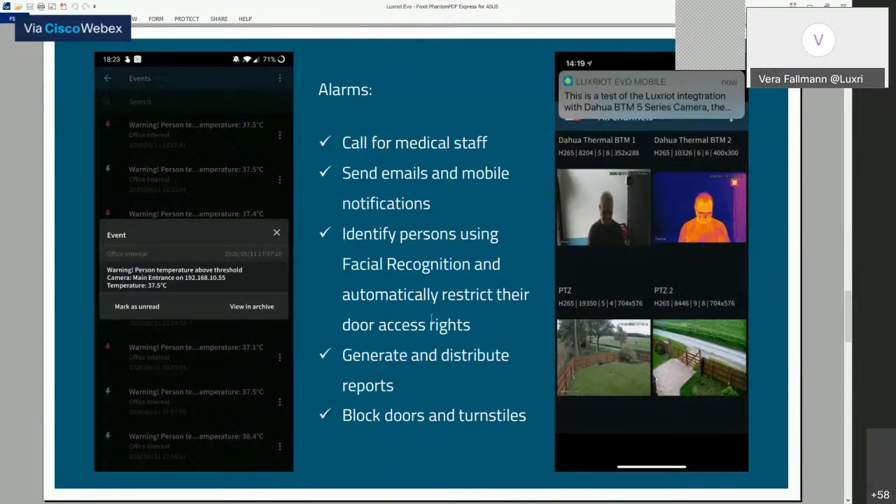Both video feed and event notifications are available in the Evo Monitor application and in the Evo Mobile application, meaning that personnel in charge will be notified and can monitor the situation in real time, remotely, or on the go.